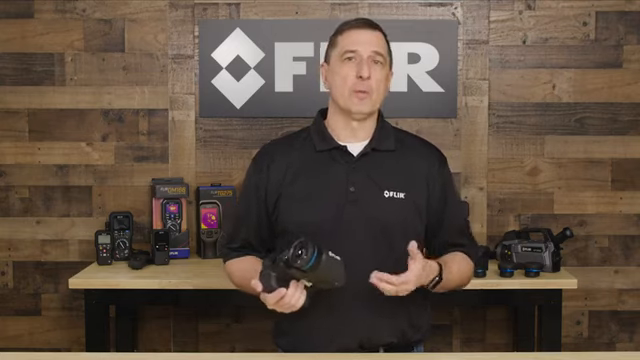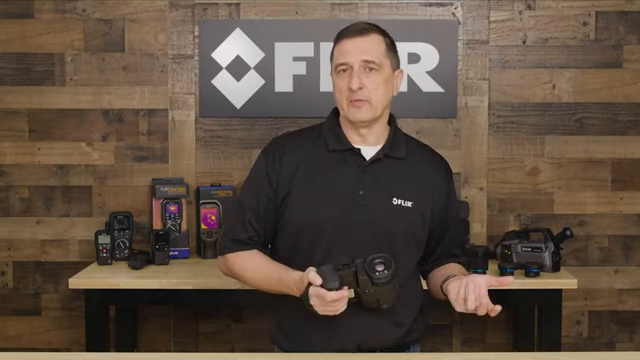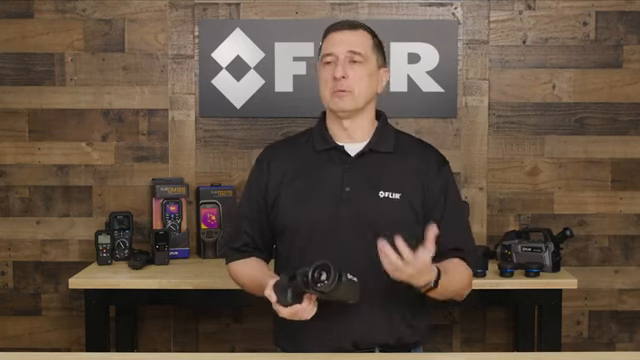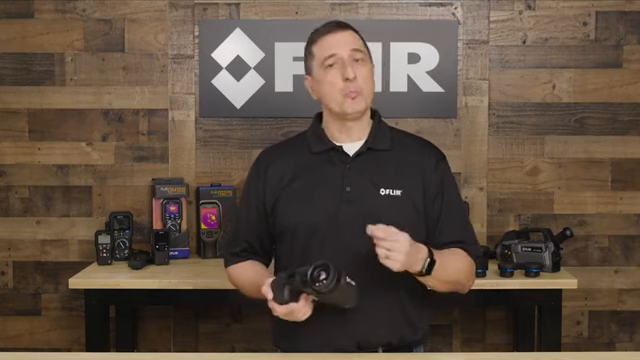So for a 640 by 480 camera, this will now take your resolution from 307,000 pixels well past 1.2 million pixels. As you come back into the software, you'll be able to change that image, get the Ultramax image that you need, hence putting more pixels on your target. The way Ultramax works is we basically take 16 images rapidly that merge together when you bring this back into our software system.